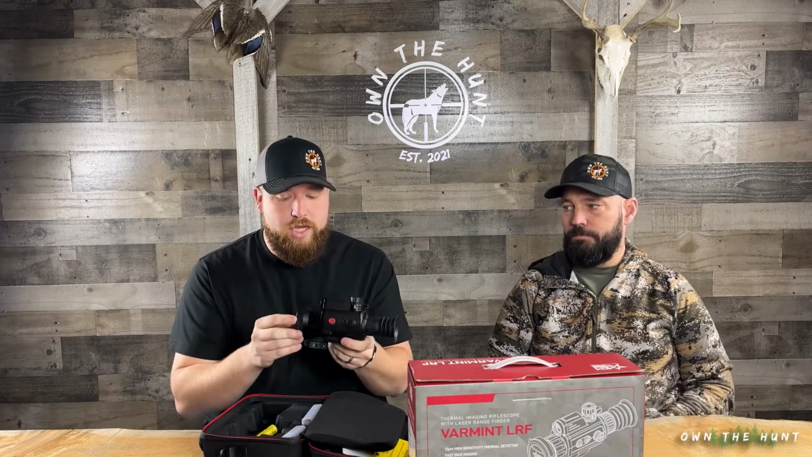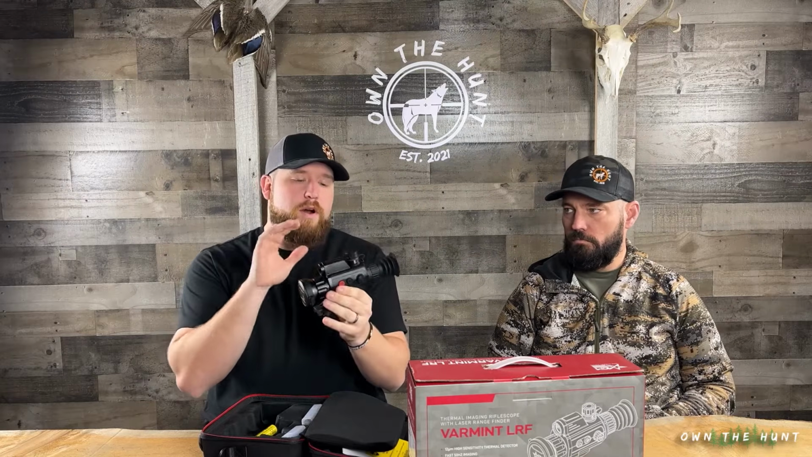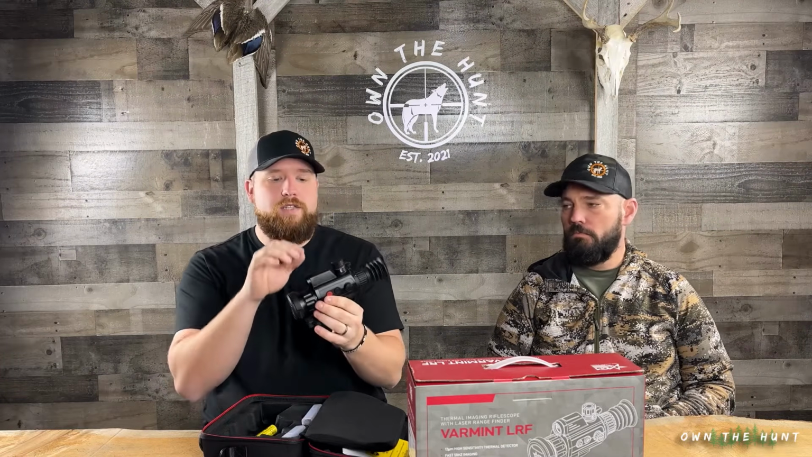So kudos AGM. Tell us about the laser rangefinder on this. So part of the Varmint line is that they have a laser rangefinder on them.